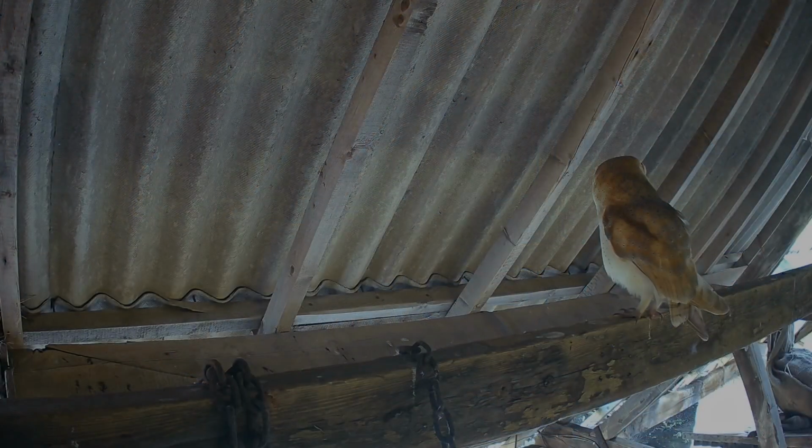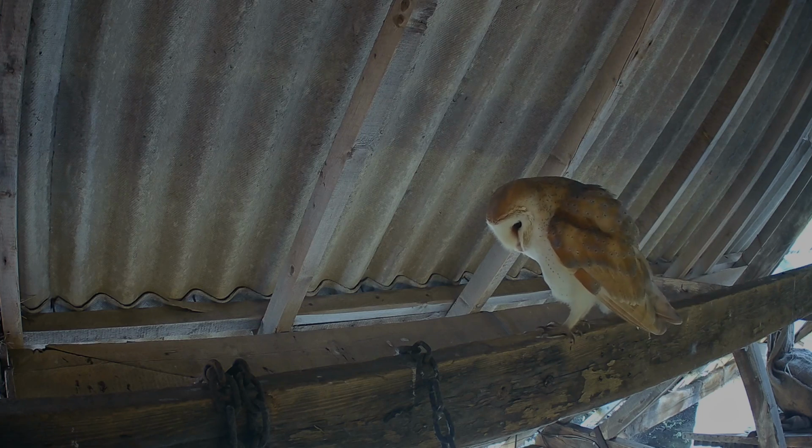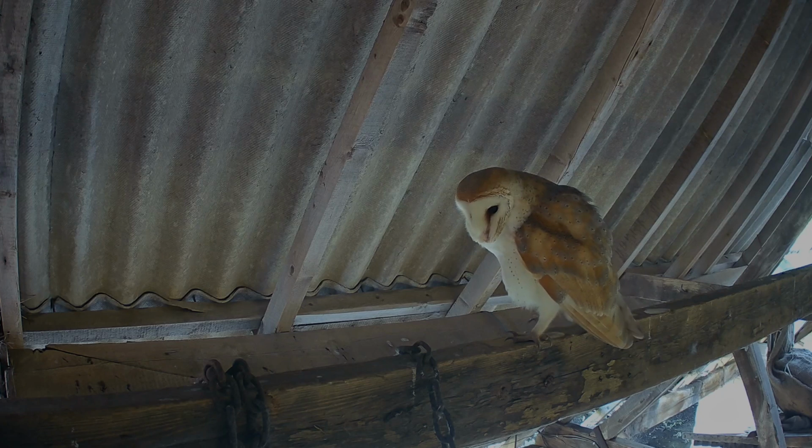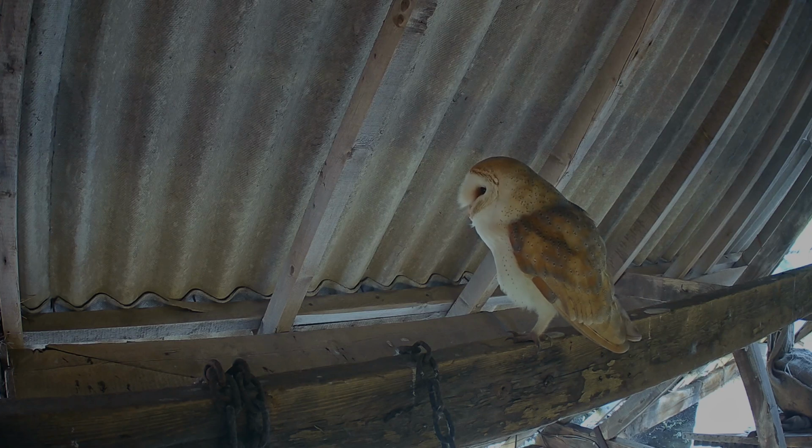After a week I decided to turn the camera just slightly to the left to avoid that harsh light and to film the owl a little more central in the shot. I'm really quite encouraged by the fact that the owl seems totally oblivious to the camera's presence.